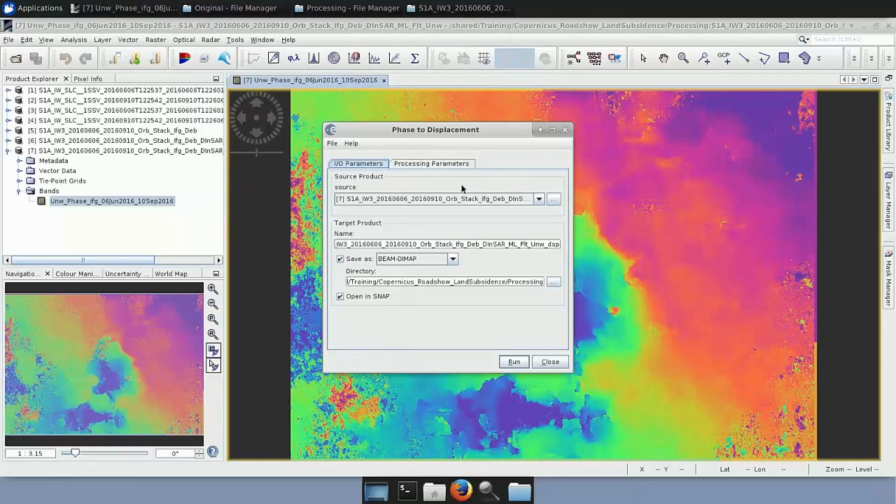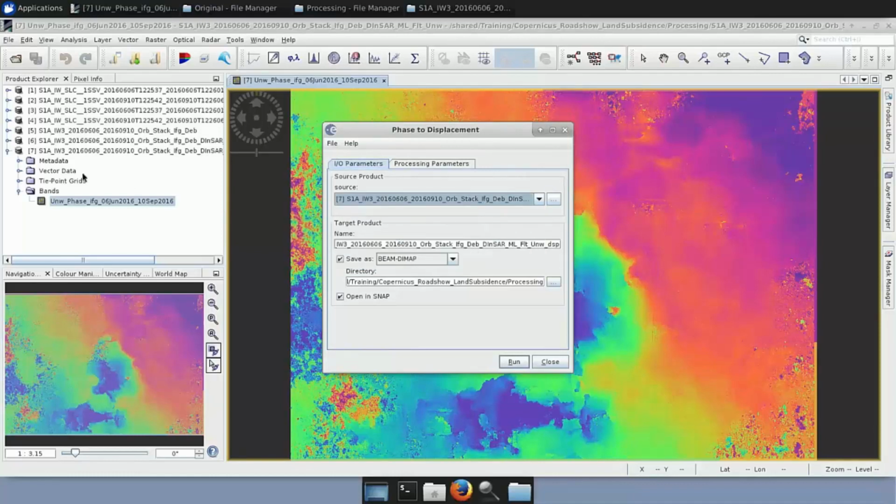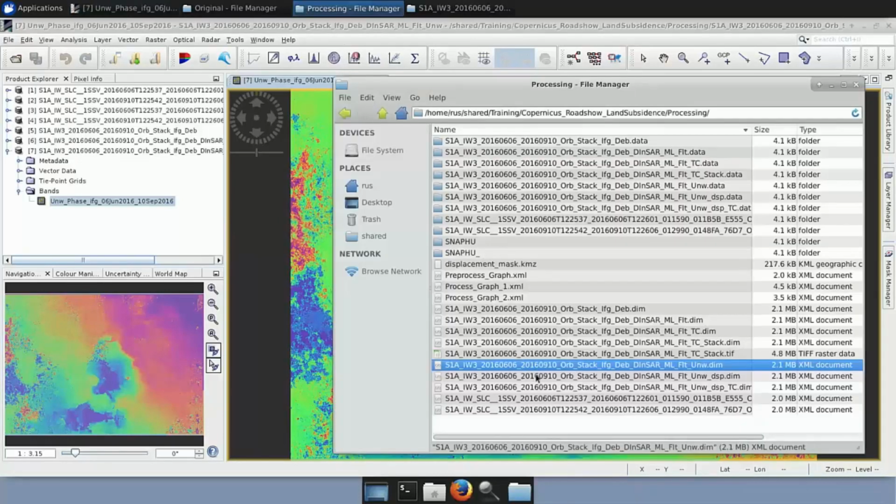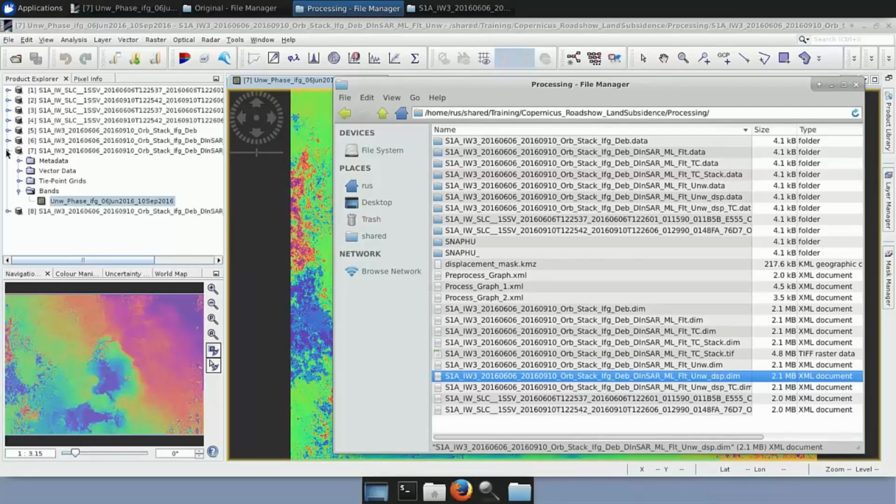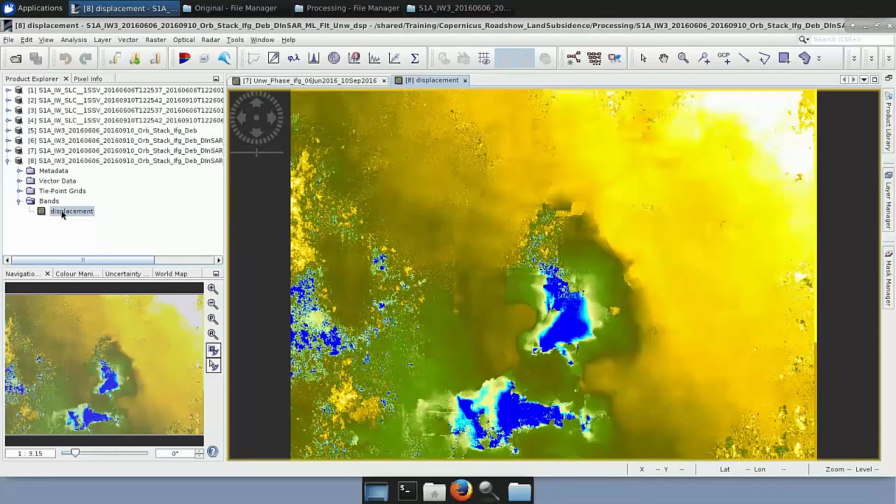So what we do here is that we go and we select the last product, which is the unwrapped one. Here you see that the DSP suffix is being added. So you go to the Processing Parameters tab, there is nothing, and you just click Run. So let me show you the result of that.